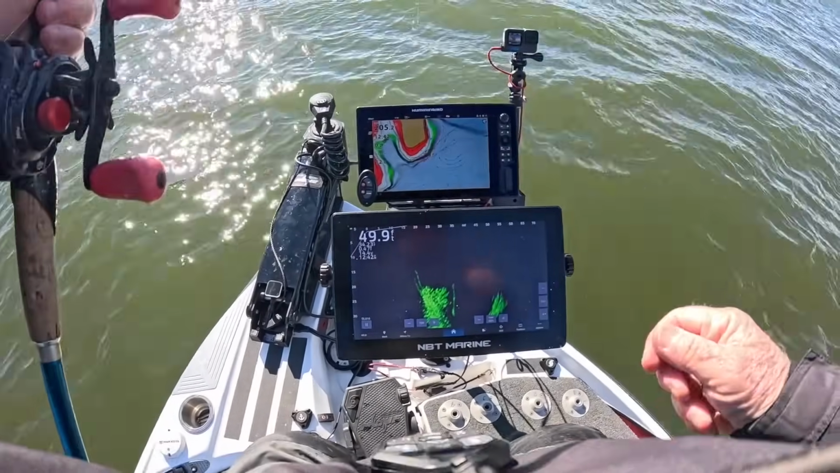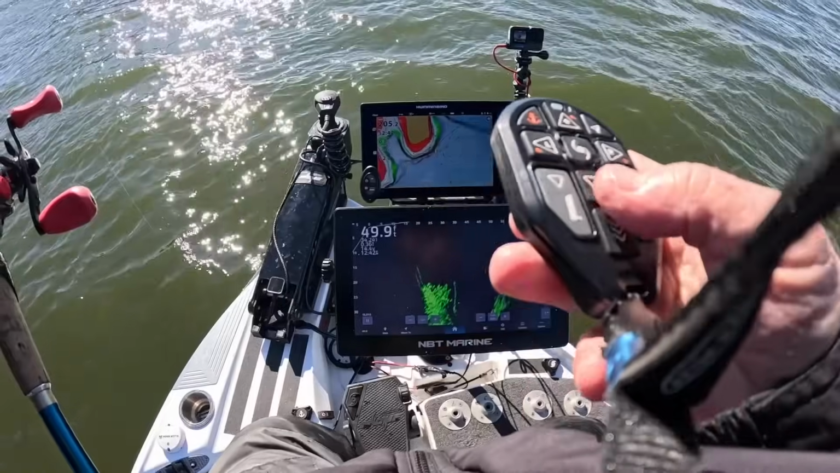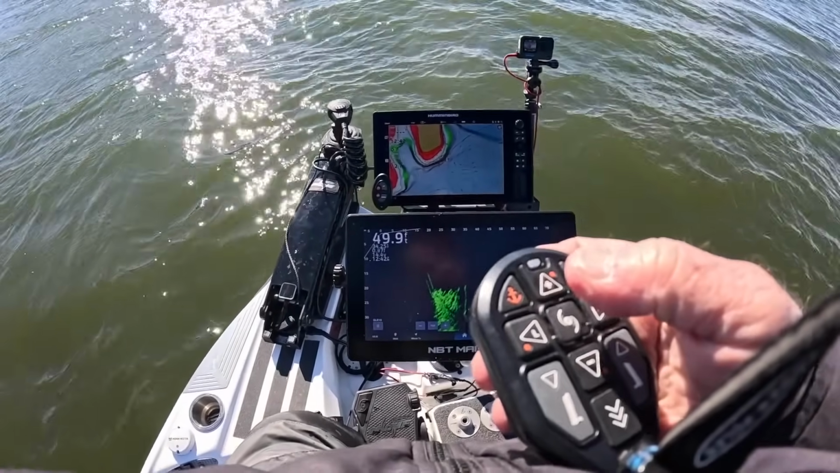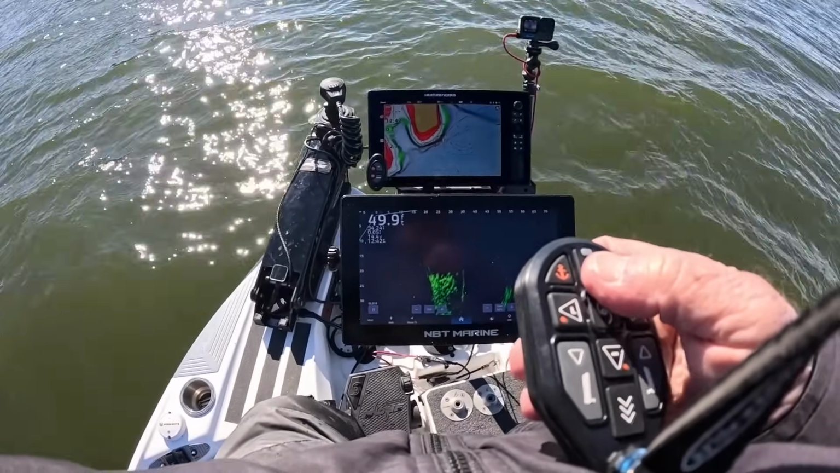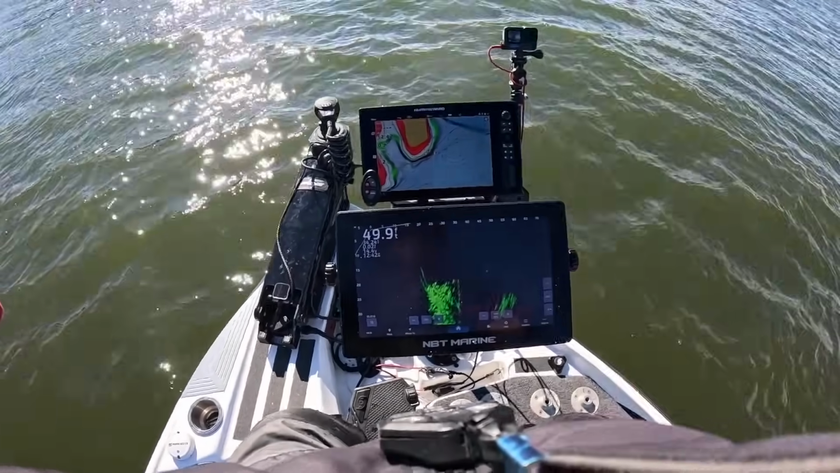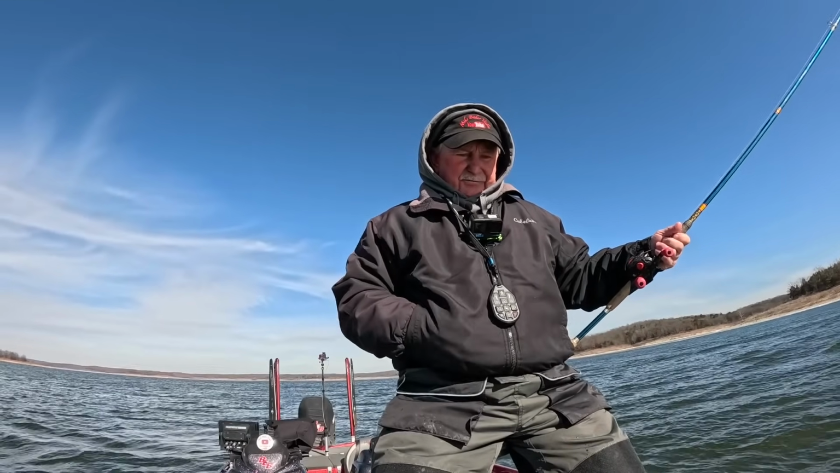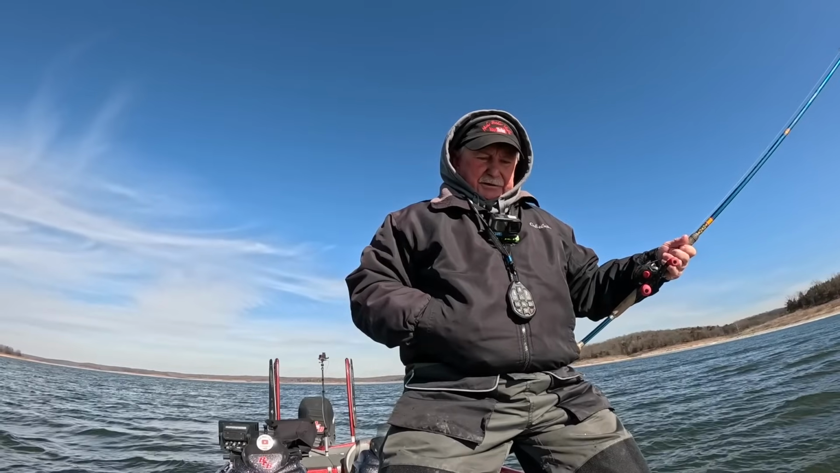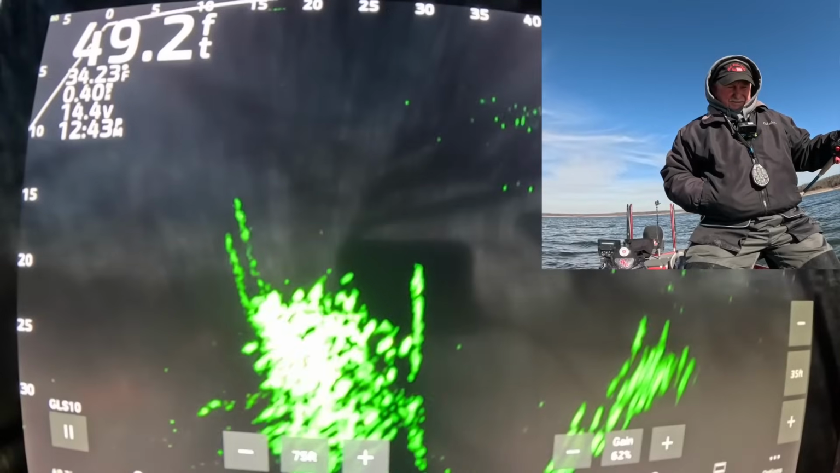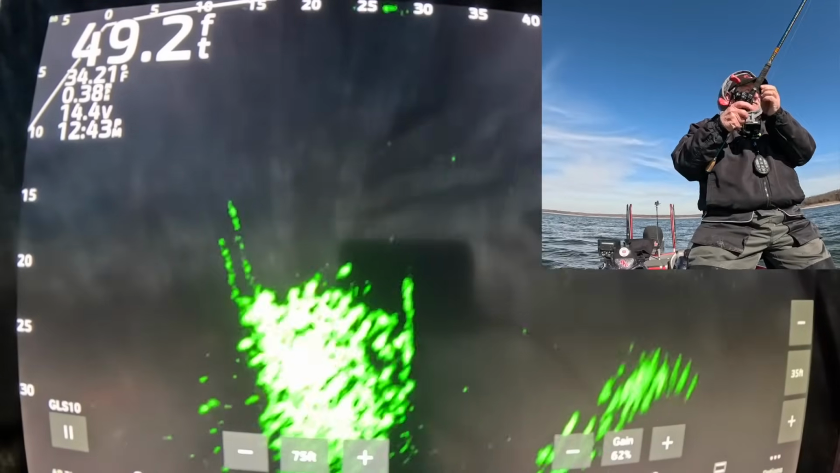Let's move on up just a little bit. Now here's the beauty of this trolling motor, this jog feature. I want to go up about 10 feet, so I'm just going to hit the jog button twice. And it'll take you up 5 feet per button push. All right, let's see.